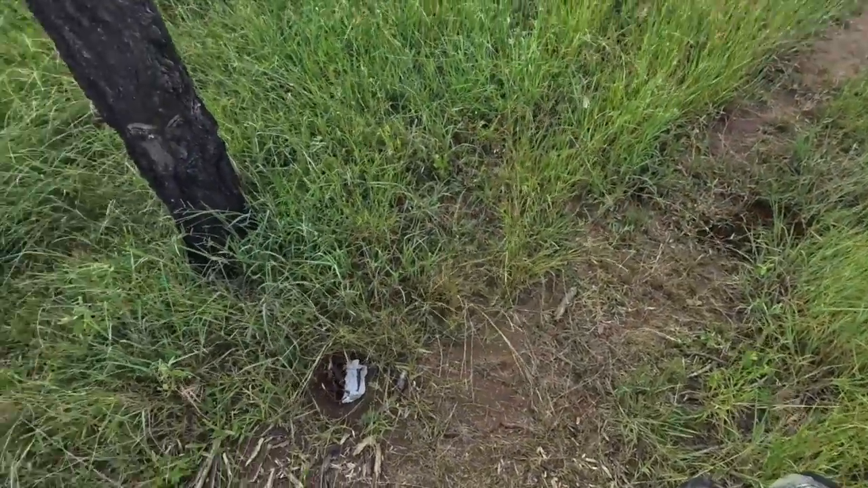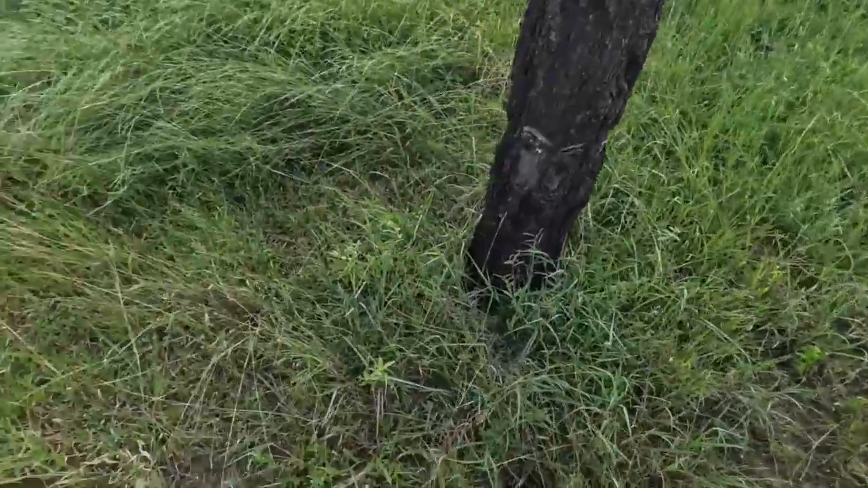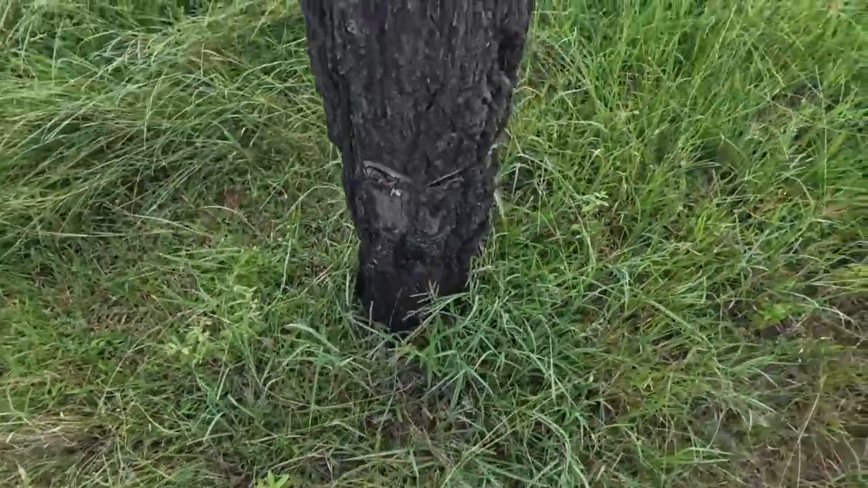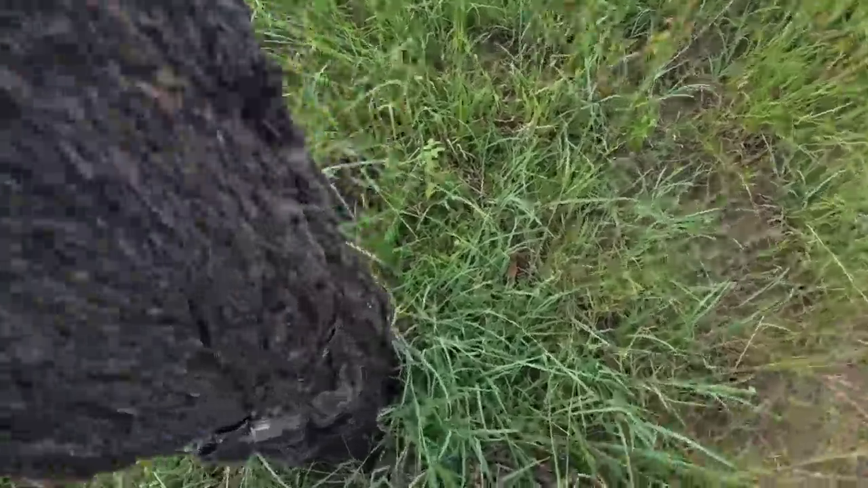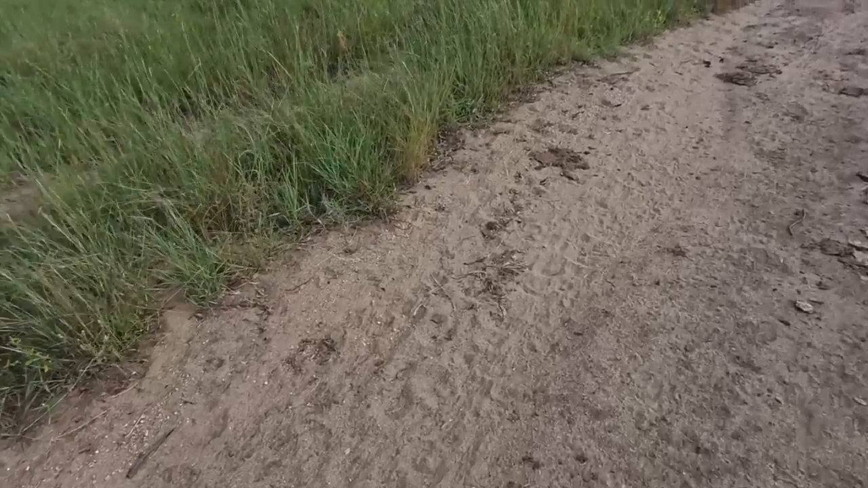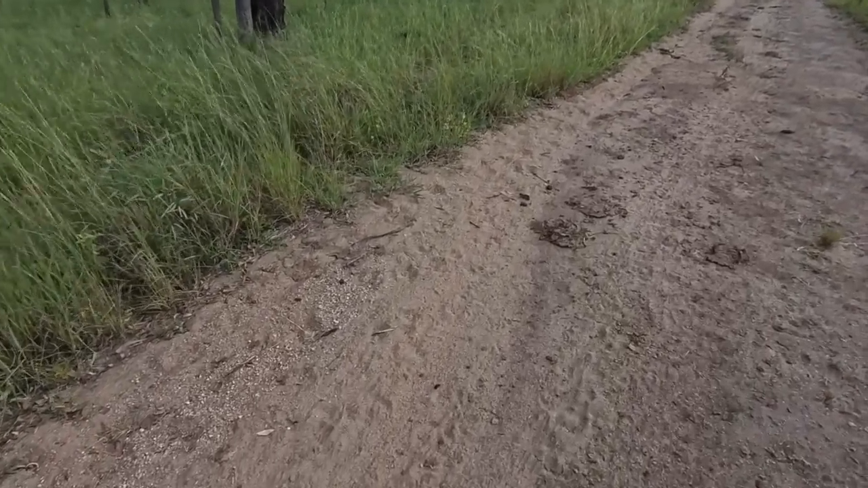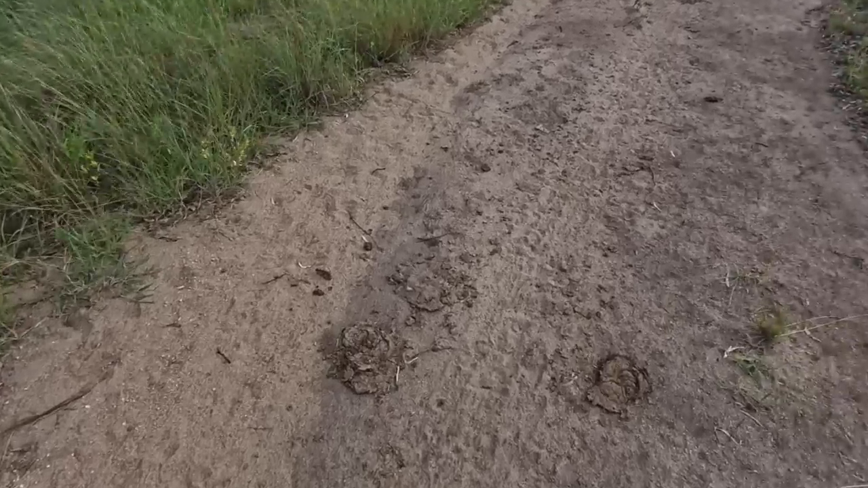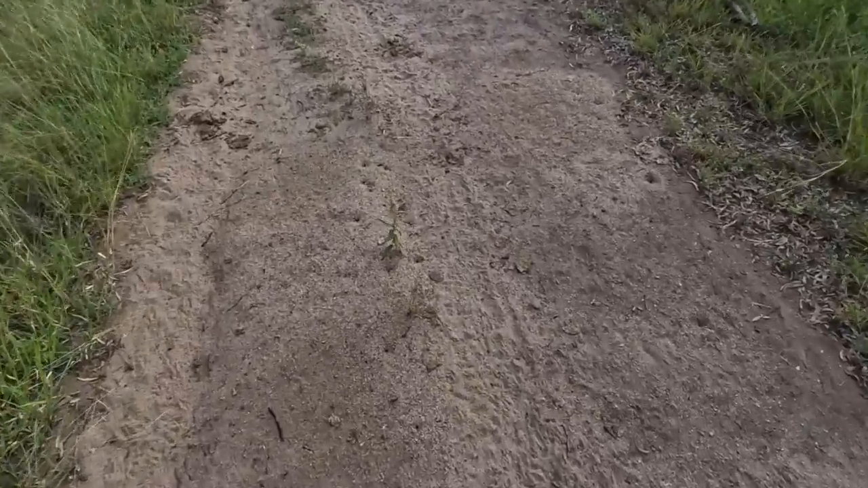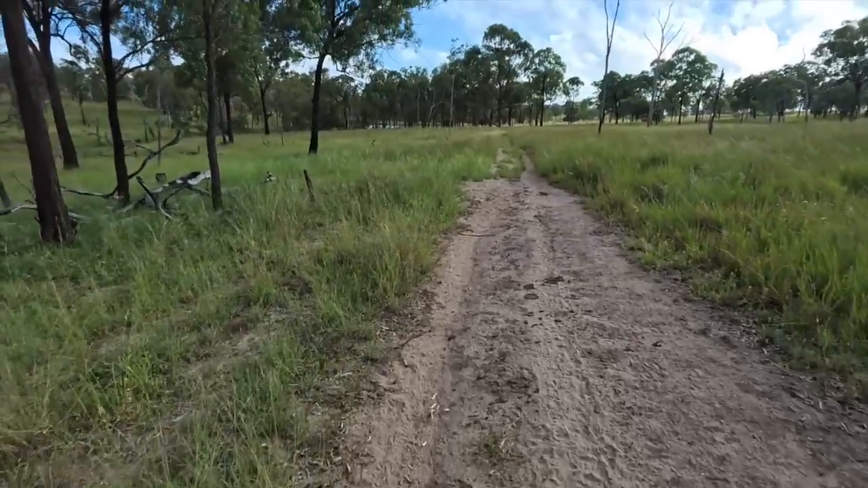The last trap I set yesterday, the cattle have wrecked it. They've been mobbing it here. Anyway, pull this one up too and come along this track here. Got a big dam down here I'm heading to. Just looking on the track, still can't see any dog tracks whatsoever.